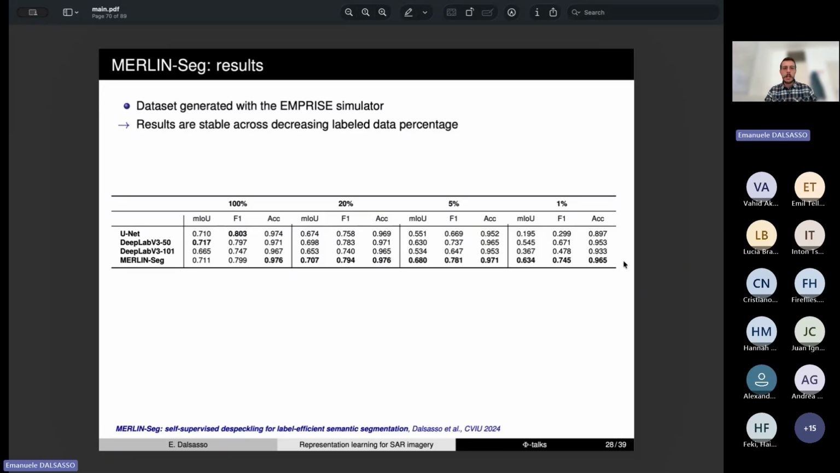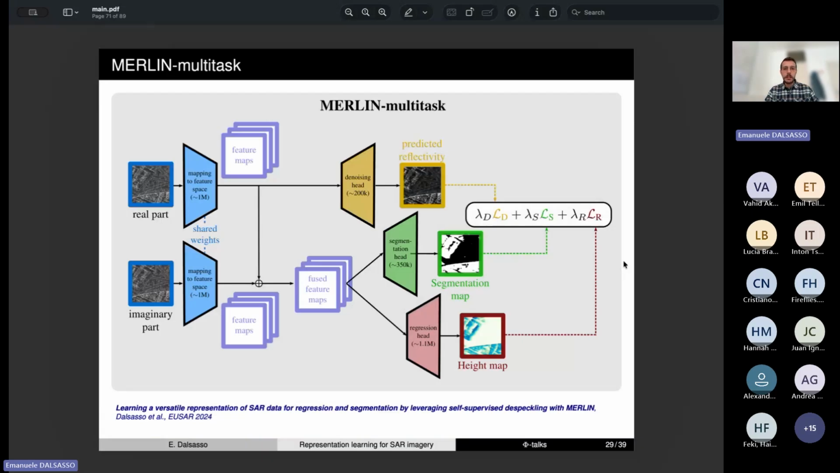And then we finally extended it to a multitask learning framework, where again we have a common encoder that is always trained on self-supervised despeckling. And then we have two heads that are specific for semantic segmentation and for regression, so for height estimation.